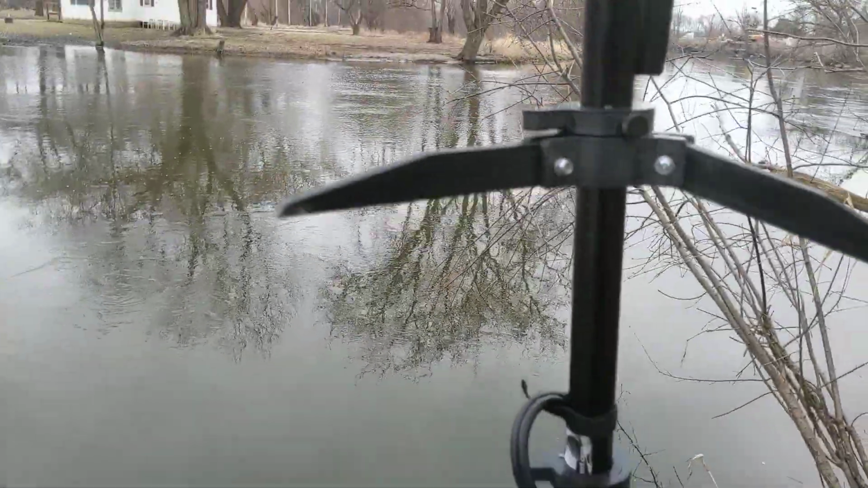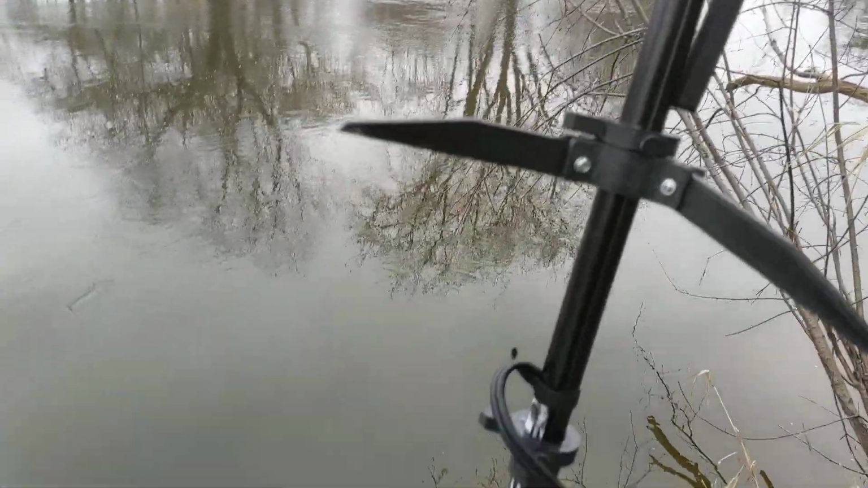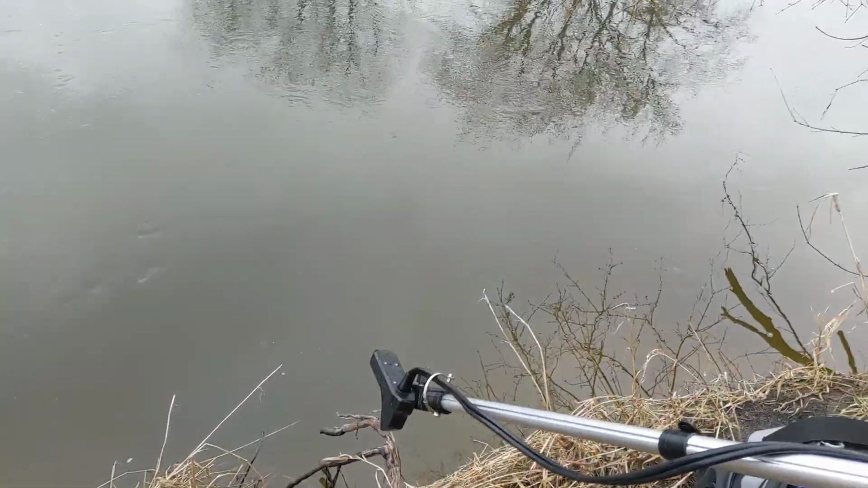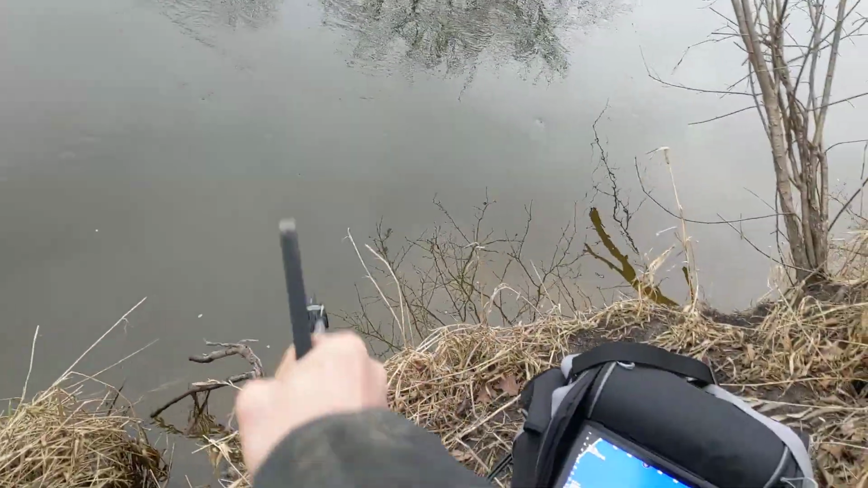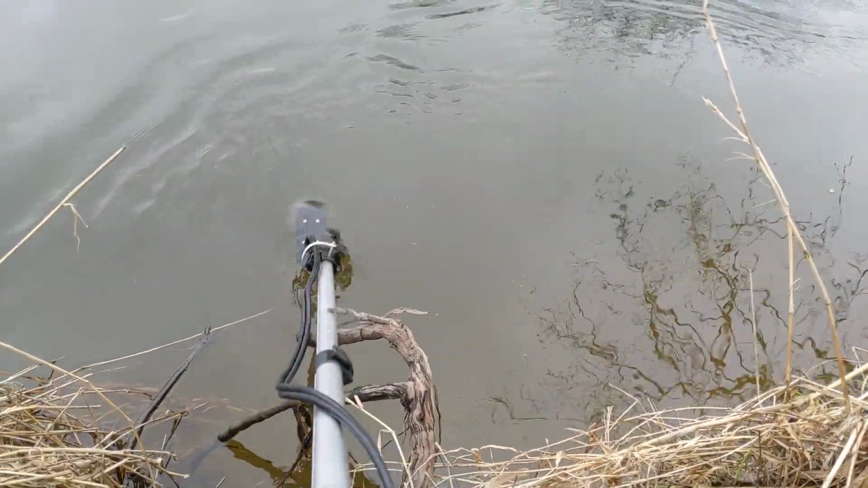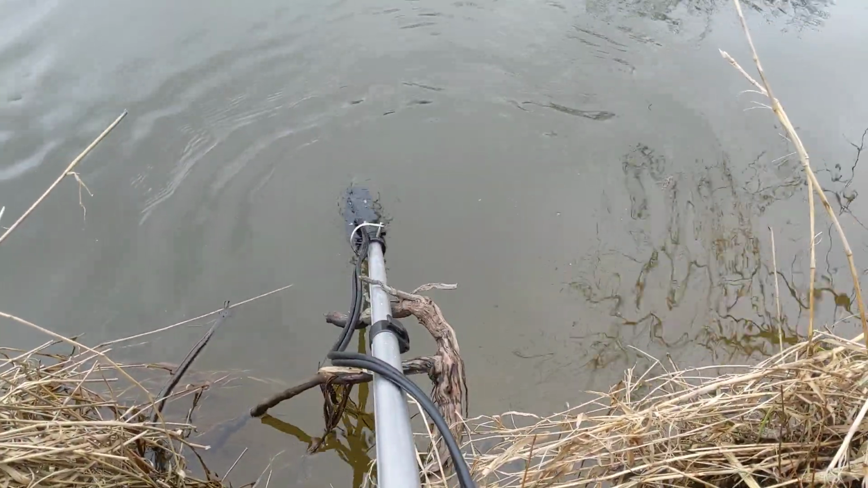This is the 60-inch Summit pole, the ice pole, and I have it all extended out, and then I just have the transducer on an angle. And what I'm going to do is kind of hold it like this, like a metal detector. And I got this little stick here. It's going to set her down in there, and you can see how the transducer is just level to the top of the water there when I set it in.